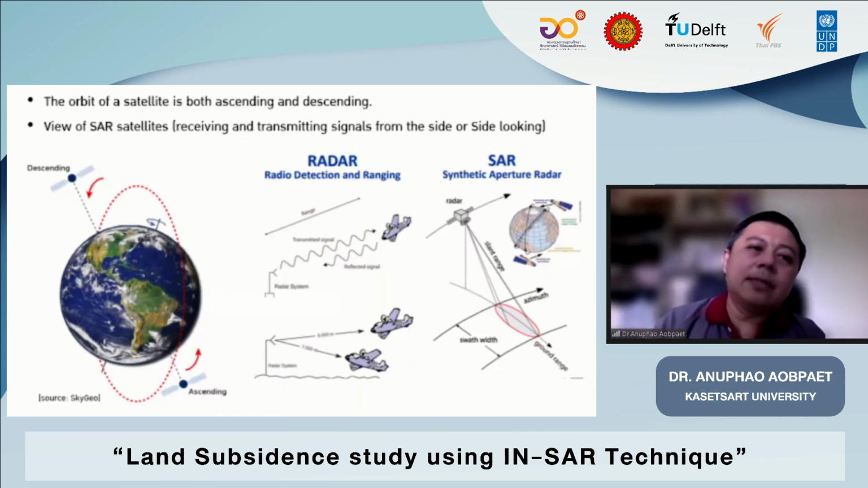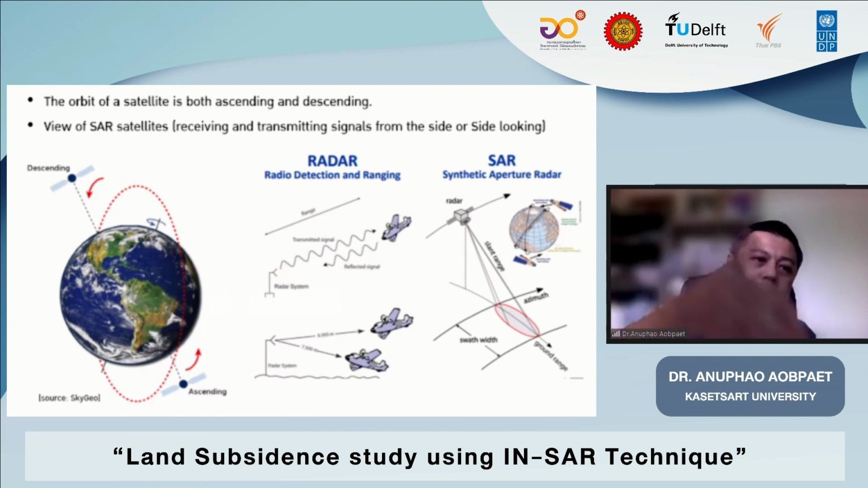Another thing we have to consider is that we have data in both ascending and descending orbits. Why is this so important? It's important because when you want to see the Earth, the look of the radar on both sides is different.